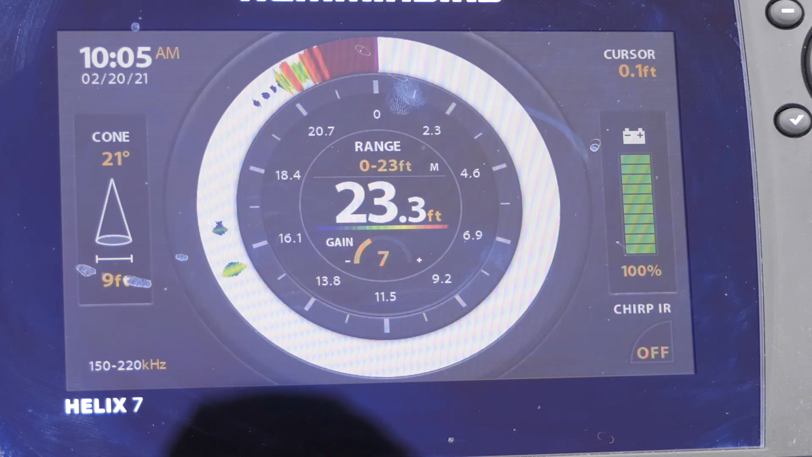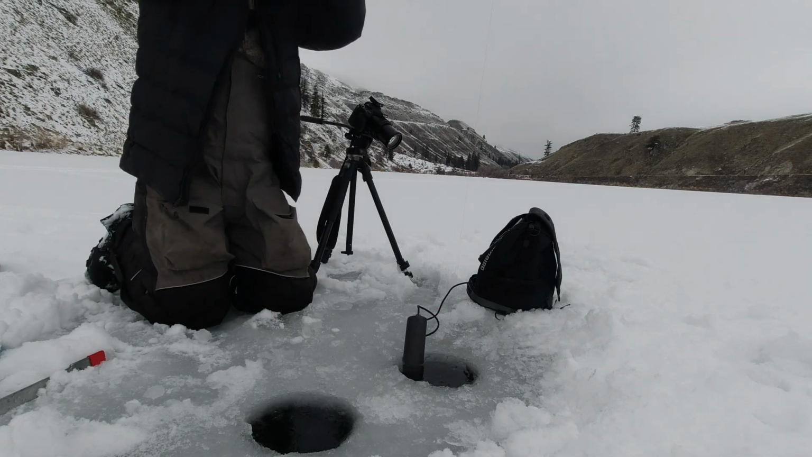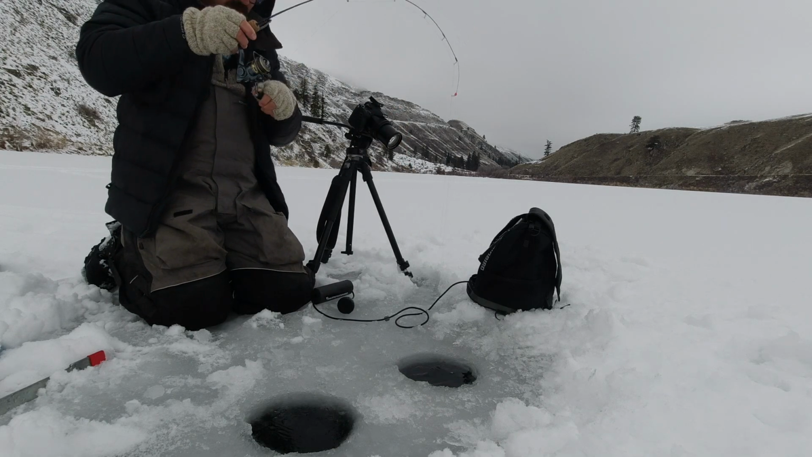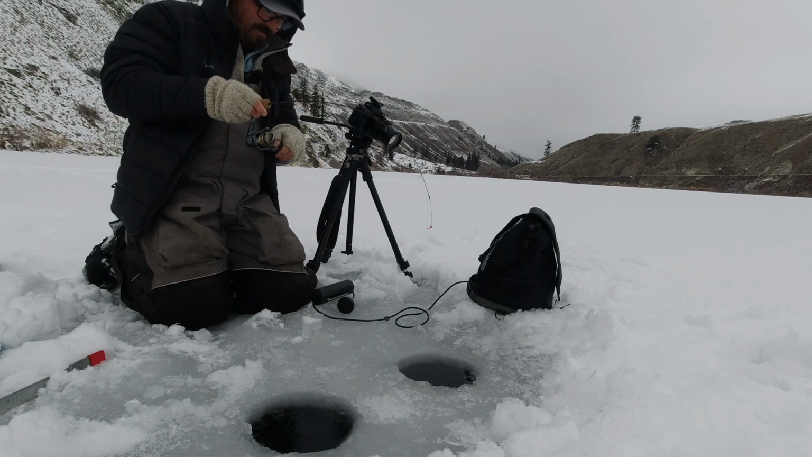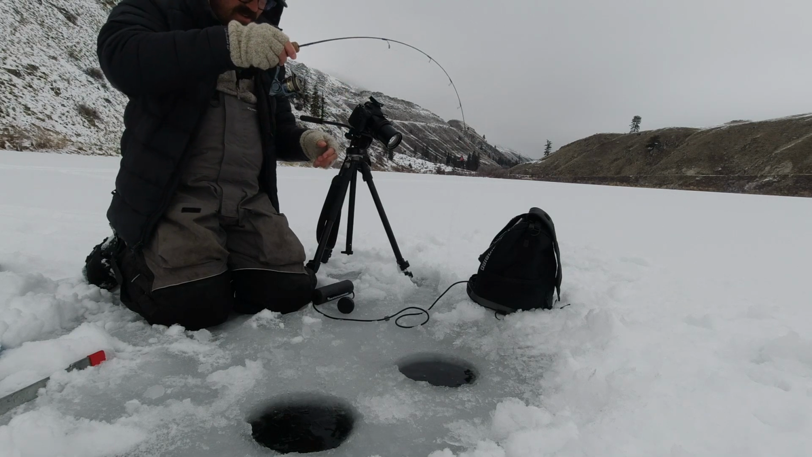Here comes another fish coming up. Look at it. Really hurry. In a big hurry he was. Now just, there we go. Got him. He came up from the bottom in a big hurry. Nice fish. Squirrely.